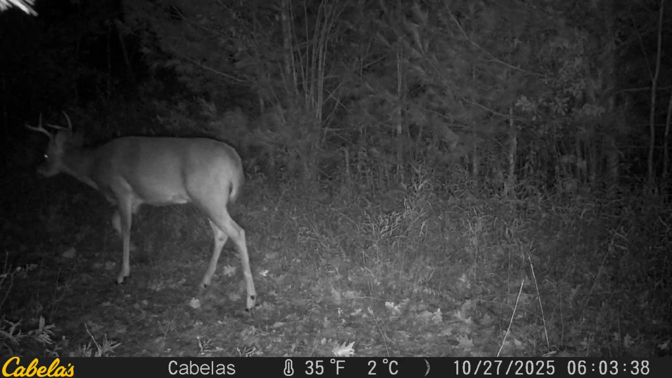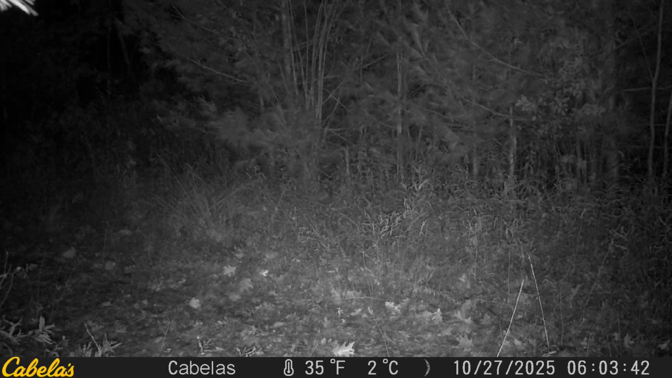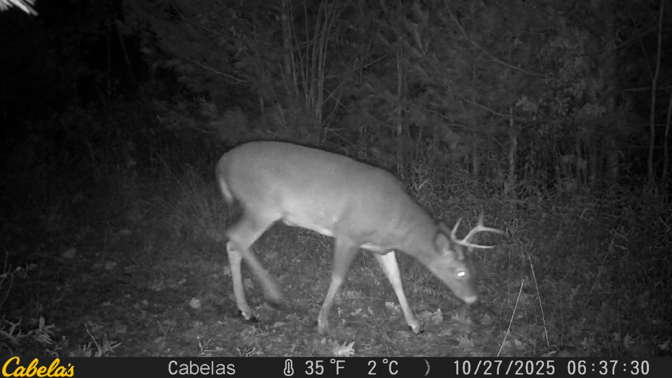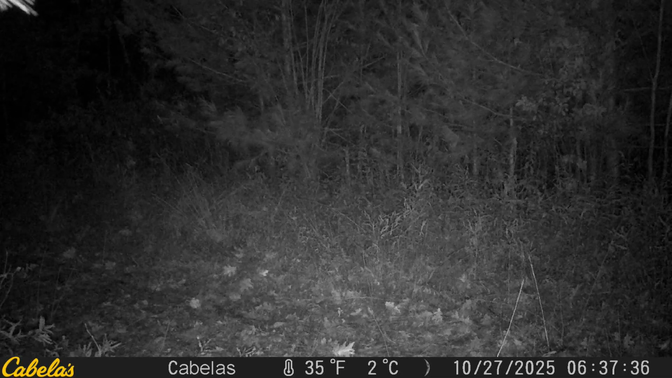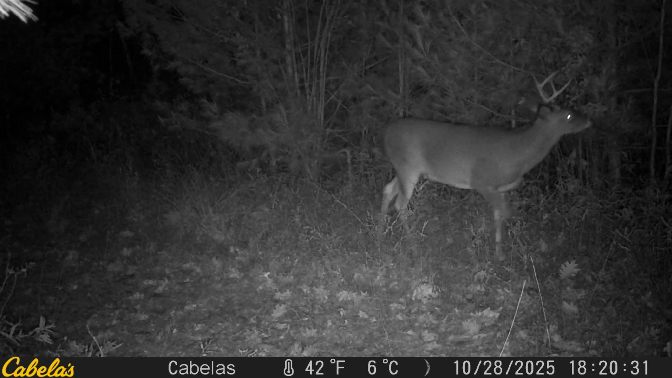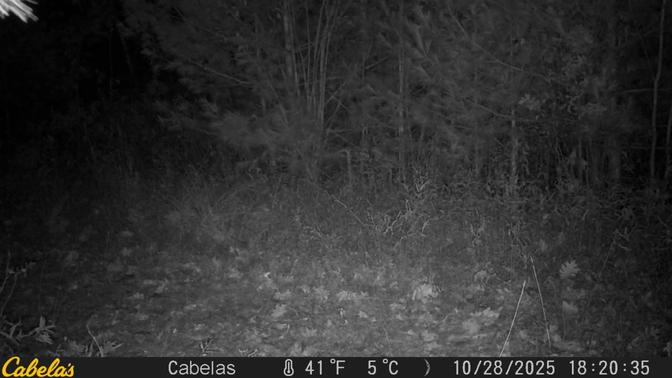This buck is traveling back through at 6 o'clock in the morning, and then you see him again come back down through at 6:37 a.m. This is also the one that we had caught at the bog site. So he's just milling around in this area, back and forth, back and forth. This is, I believe, a different buck. He exits into the woods right here as opposed to continuing down the trail.